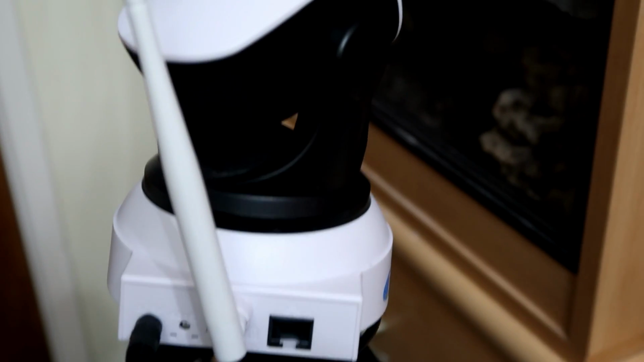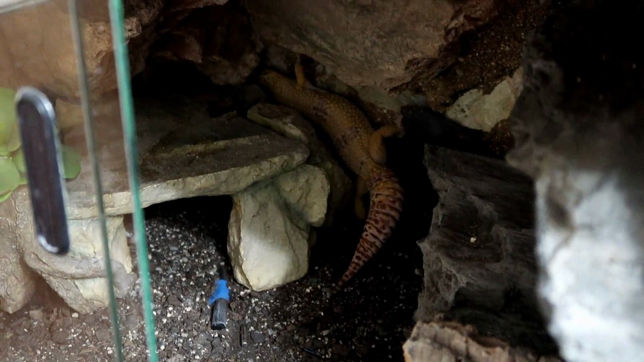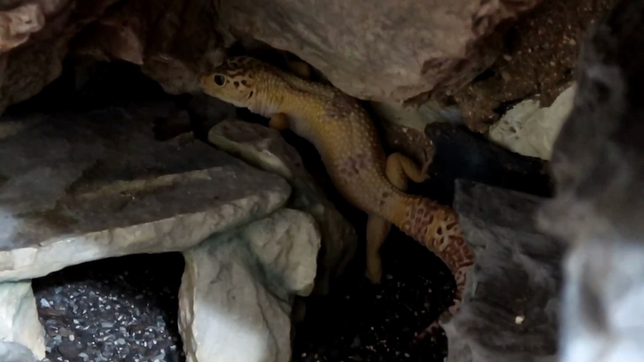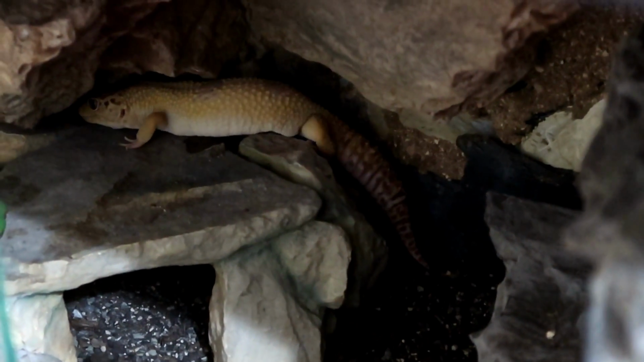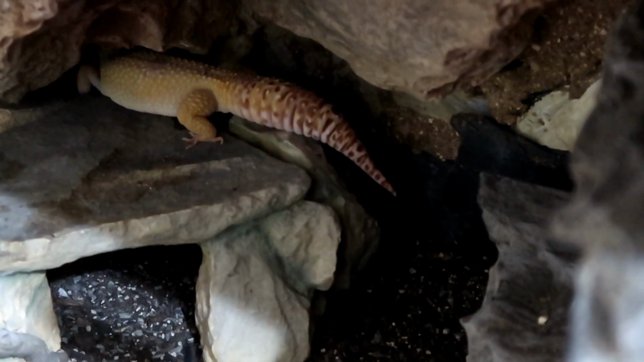Luckily this camera actually fixes to a tripod, so this is going to be the main camera we're using. Diego is in there somewhere. Wow. One thing I will say is I have noticed that all the geckos have been spending a lot more time in their cold side, so they're slowing down a lot, and I'm wondering if that's going to affect their appetite, but we shall see. But first we're going to look at Diego and give him crickets.